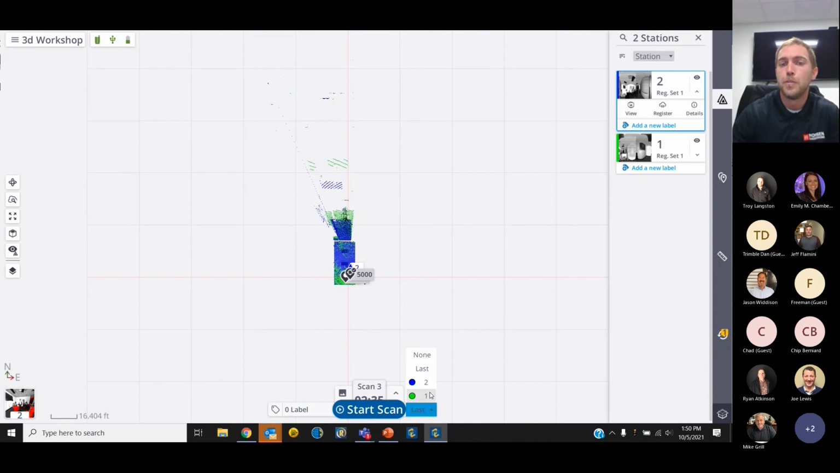So if I was to move our scanner to this side of the room, it has a better chance of registering to scan number 1 than scan number 2. So I turned off the default of registering to our last scan and just switched that up. I helped the scanner basically know where it was at, essentially.